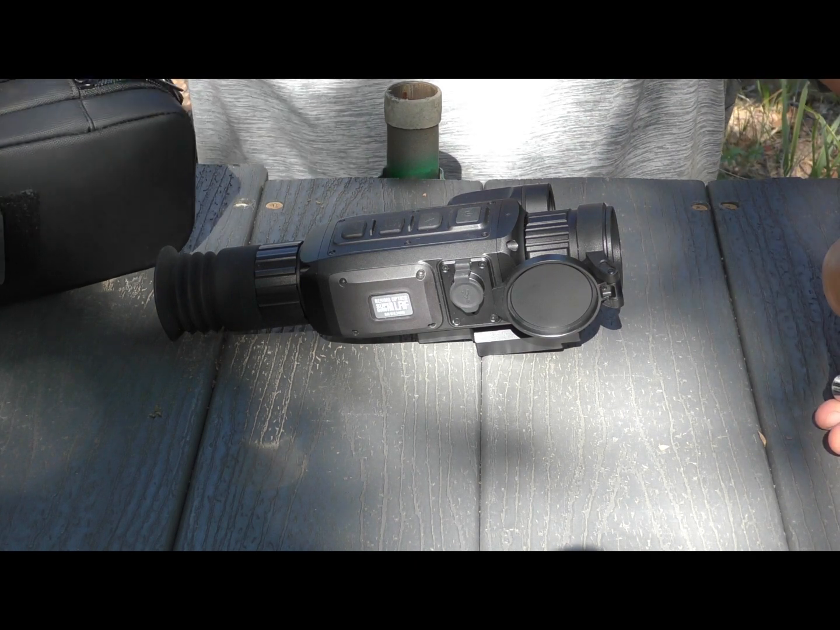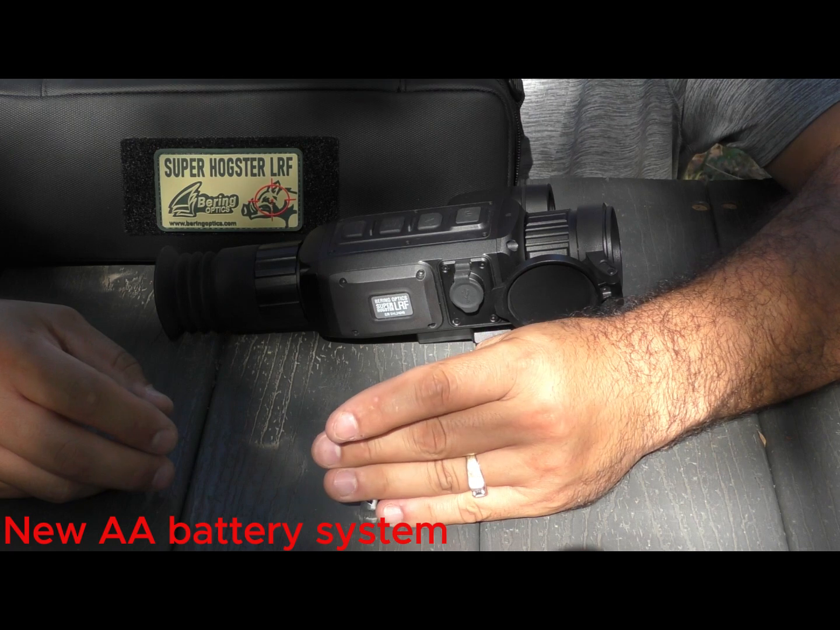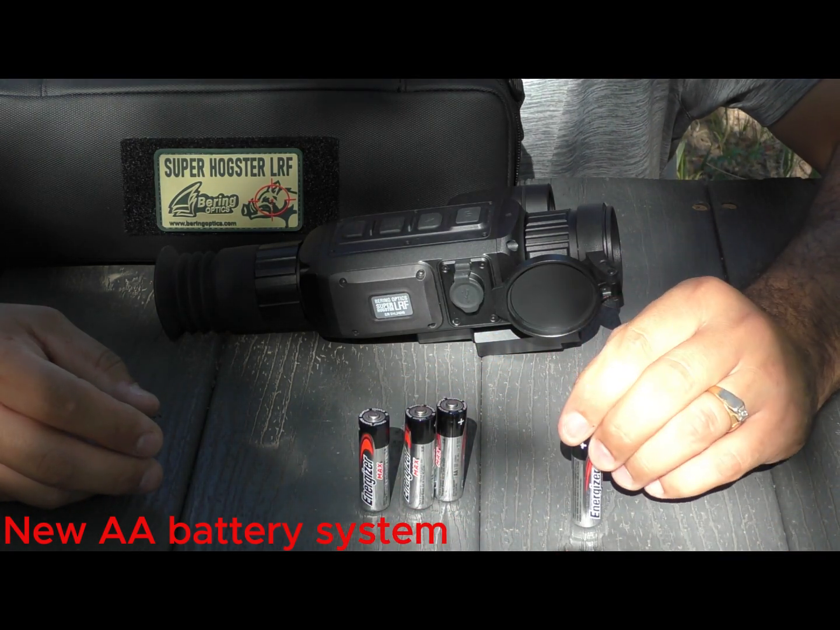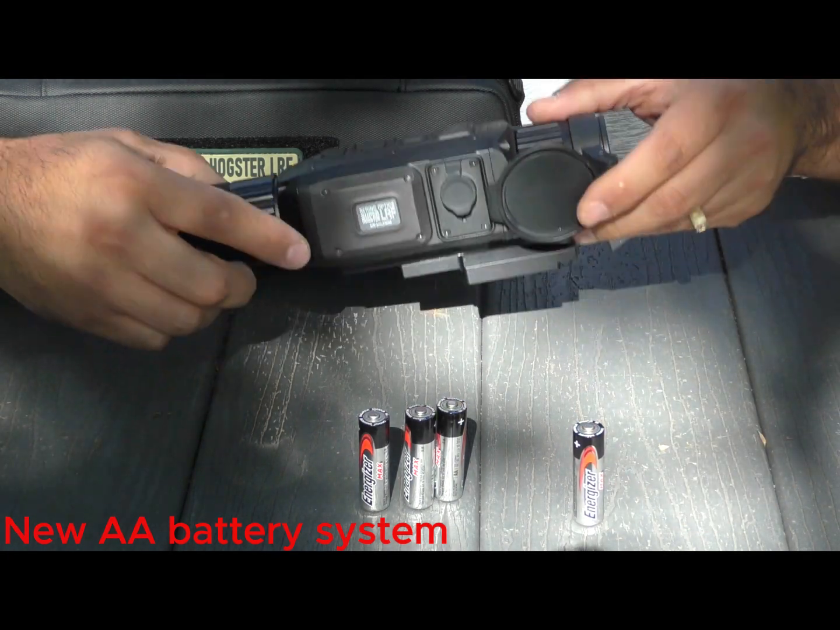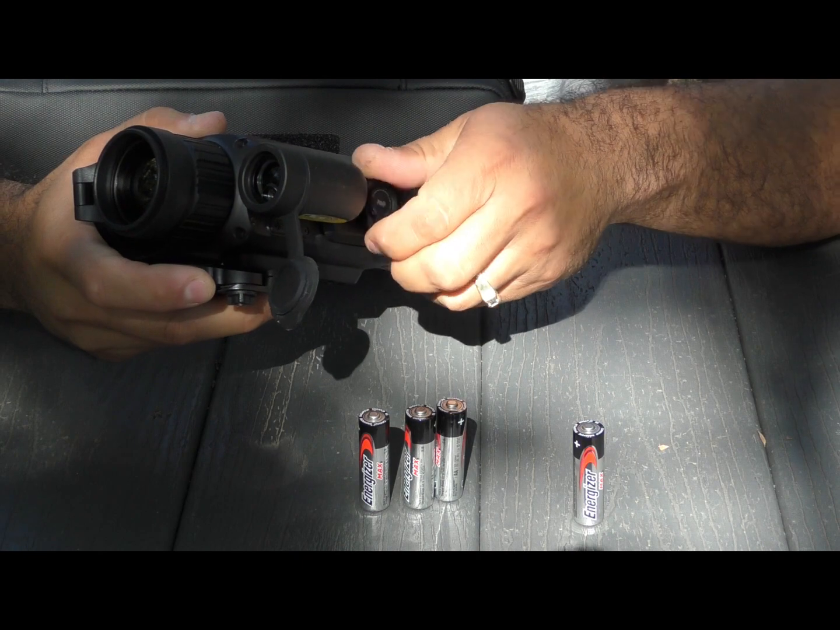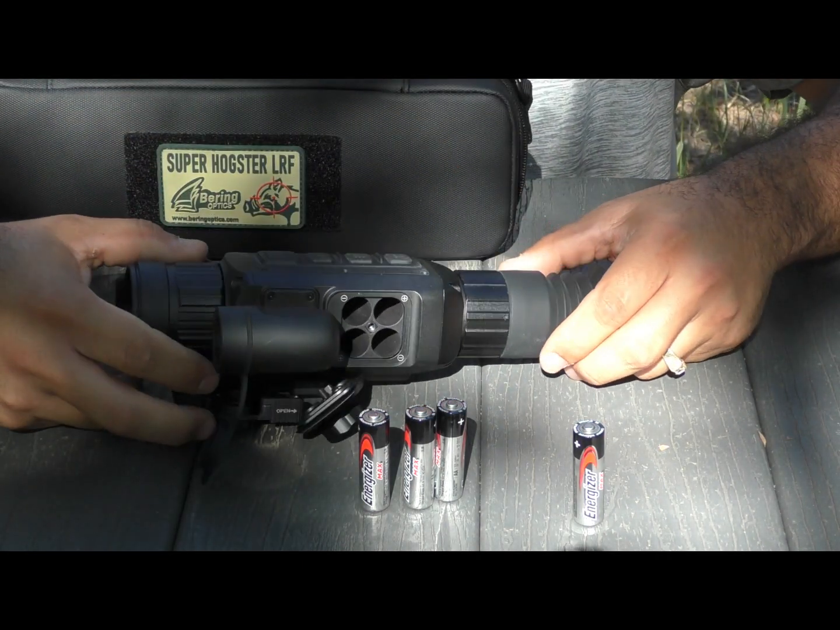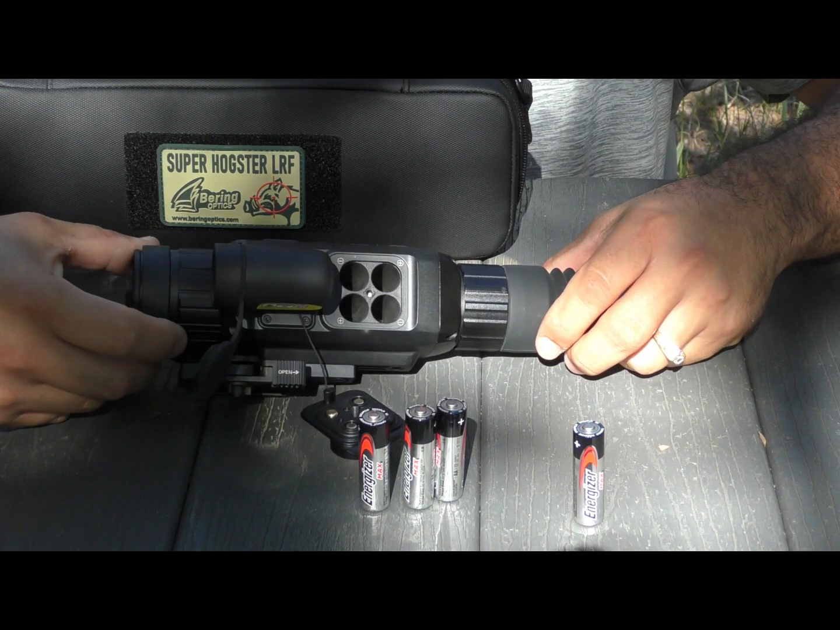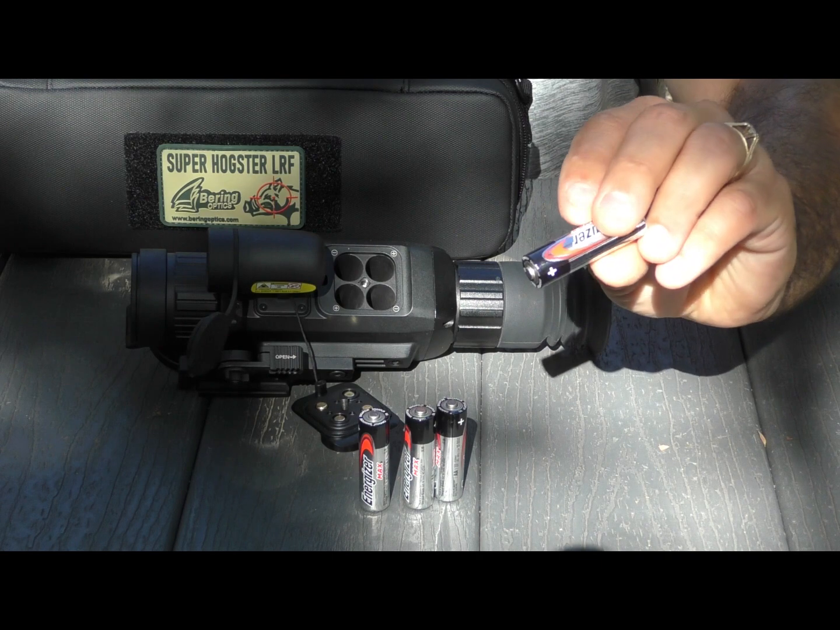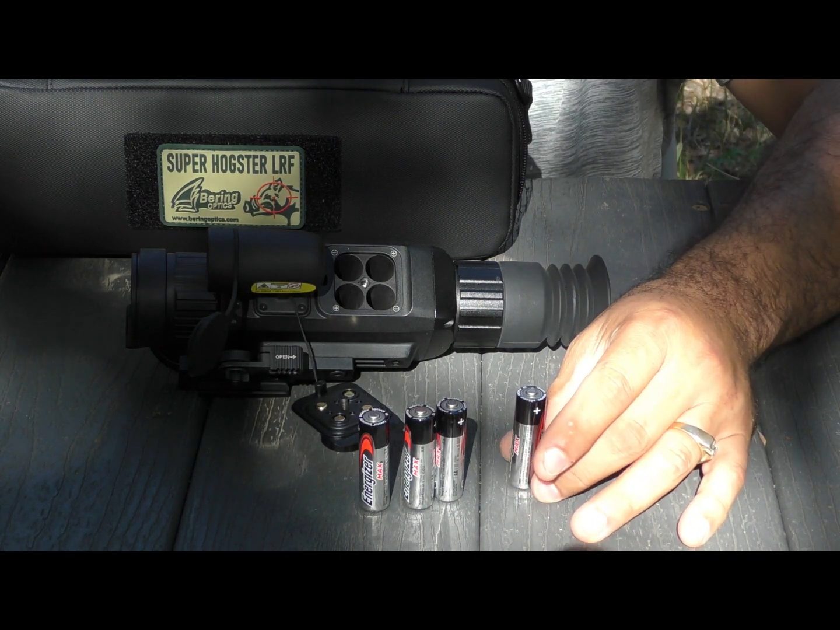Let's cover battery supply and your choices for powering the Super Hogster LRF. Let's begin with one of the most obvious new changes from Bering for their LRF model. The choice of AA power cells is based on many factors, but one key consideration is the wide availability of AA batteries. You'd be hard-pressed to go to any electronics store, hardware store, or gas station and not find some form of AA's, and the best part is they aren't going to cost you very much money.